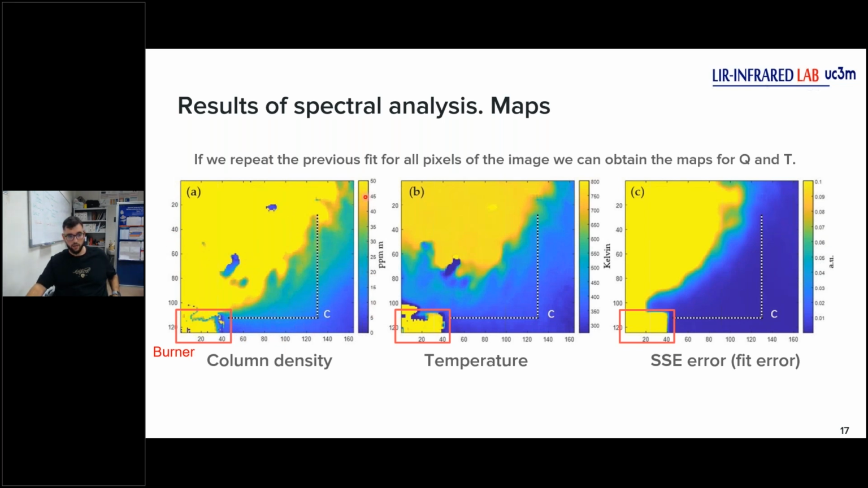Here we place the burner to note what we see, and for the column density, the color bar is saturated at 50 because our zone of interest is here, where the unburned fuel is. This is the flame, here we have fluctuation, and here there is the unburned fuel, so the interesting zone is this one. So we fit the color bar to this zone.